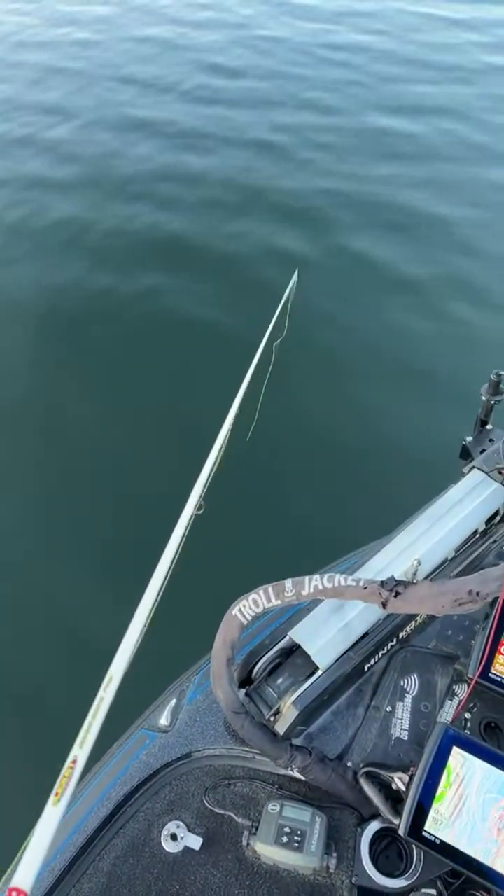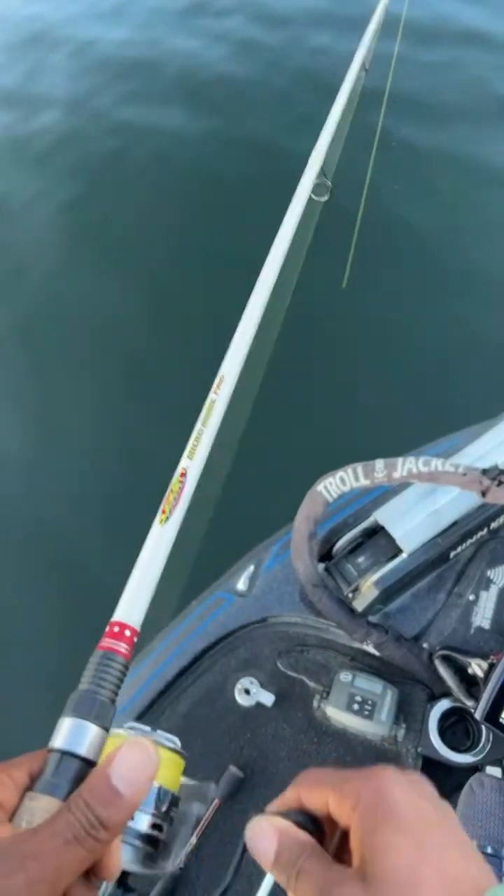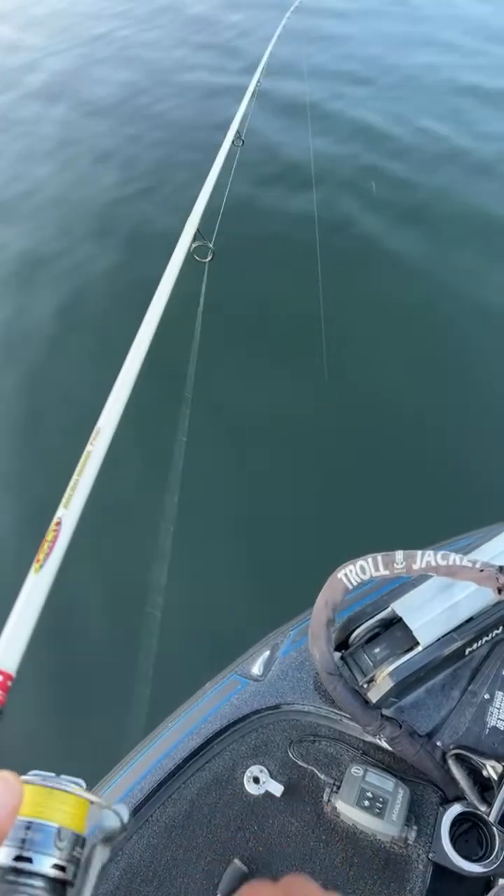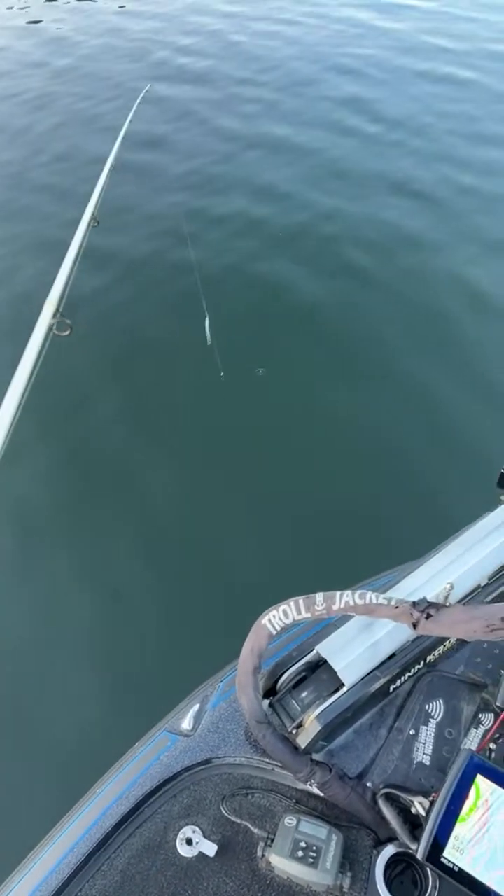All right, so we're going to ease around a little bit more. Man, and that was a good fish that was on right there, guys. That was a good one that was on. I haven't been catching fish on a drop shot for a while.